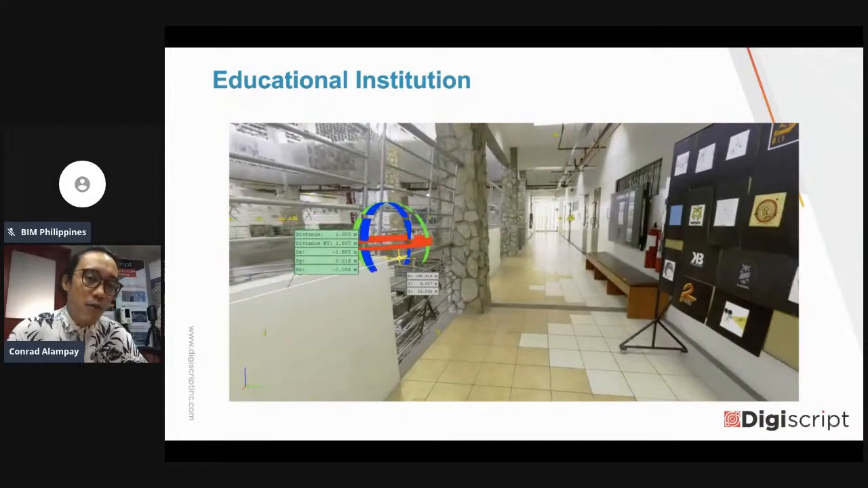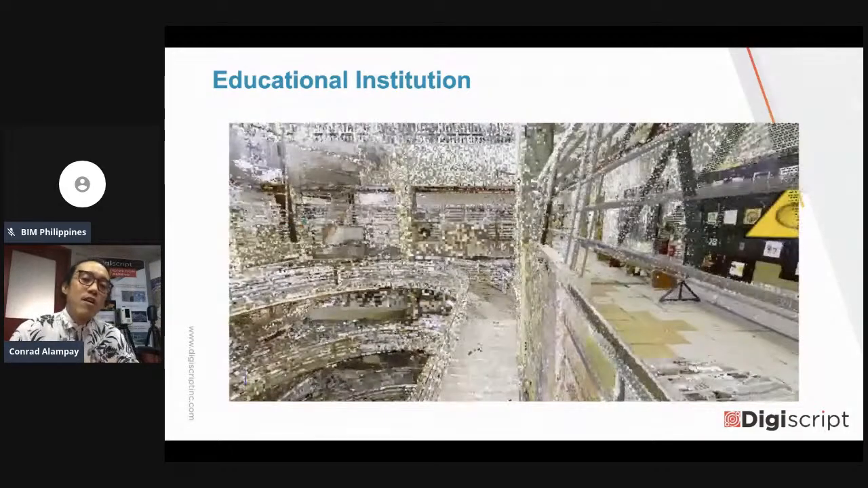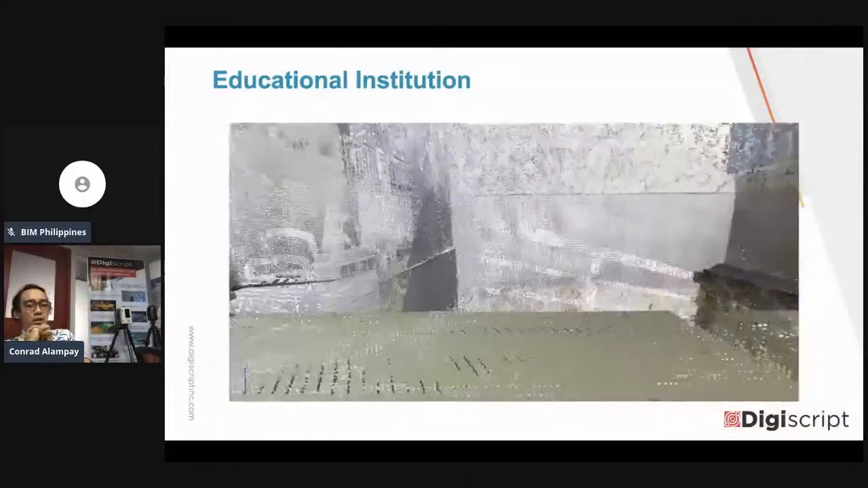But yeah, we're happy to mention that hopefully the client's work was successful. They achieved what they wanted to achieve in this specific building.